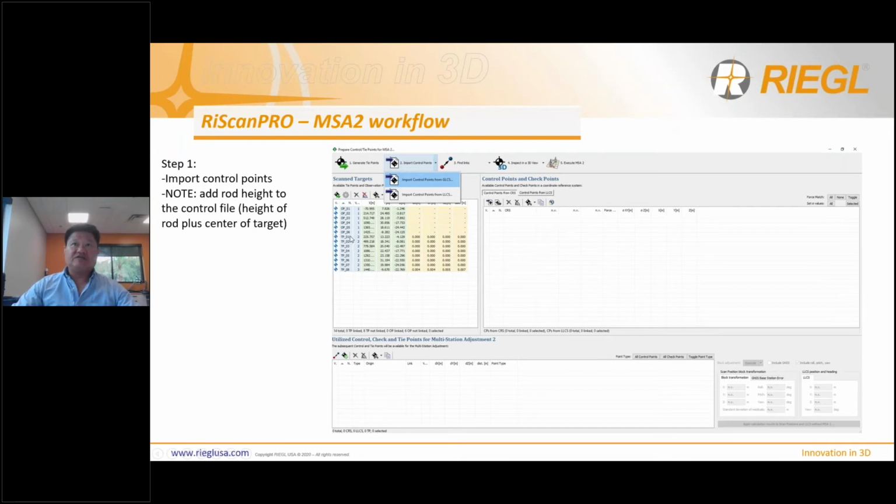Now the other ones, 1 through 8, where you see TP, that stands for tie point. That means you scanned that target from 2 positions, the approach scan position and the departure scan position. OP stands for observation points, and TP stands for tie points. So you see the tie point here has some values in it. That's the delta between the first position and the second position, and it tells you how much that target has moved. In this case, the target has not moved at all.